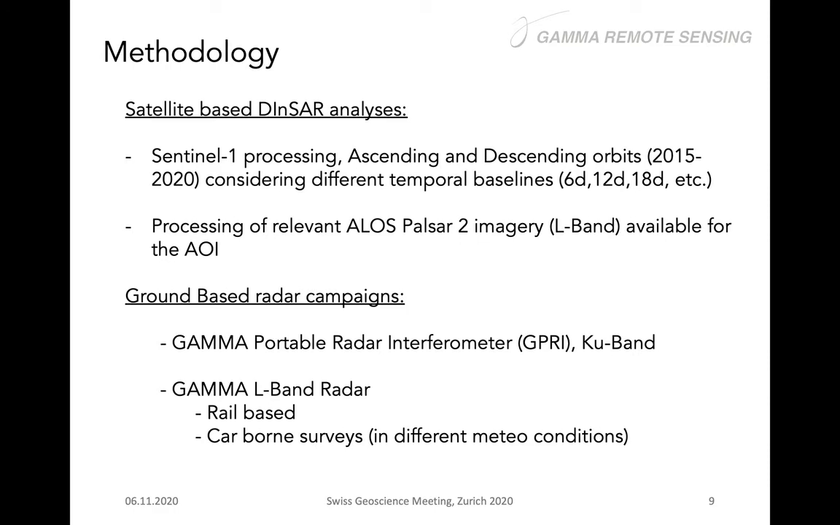also in areas with vegetation. Then we also did some ground-based radar campaigns by using the Gamma Portable Radar Interferometer, or GPRI, which is a Ku-band real aperture radar, and also testing the Gamma L-band radar in two modalities, one rail-based and then car-borne, surveying in different metric conditions.